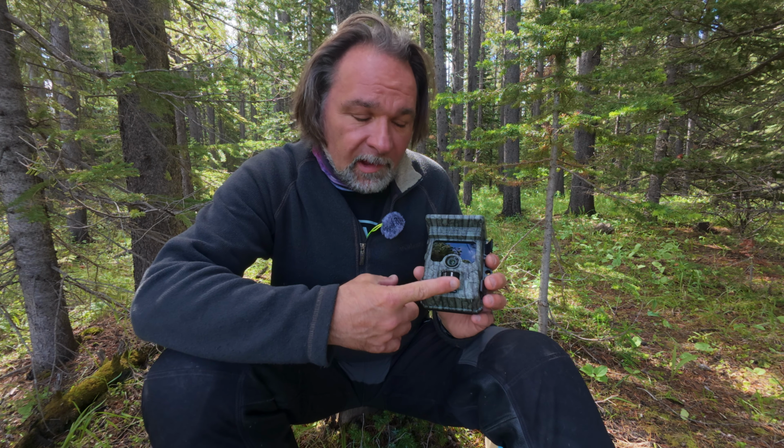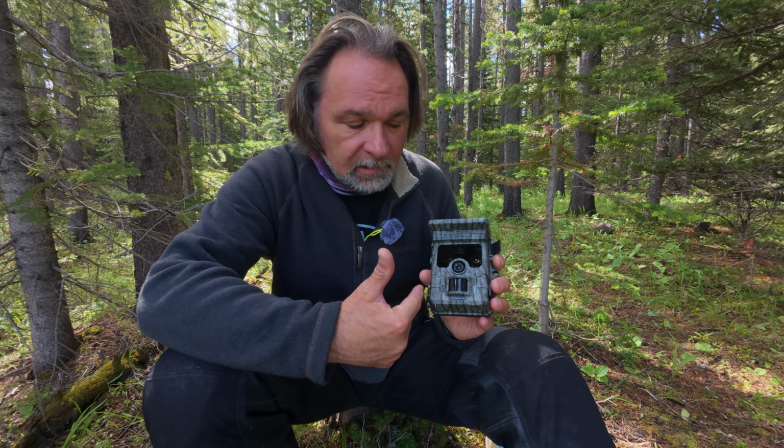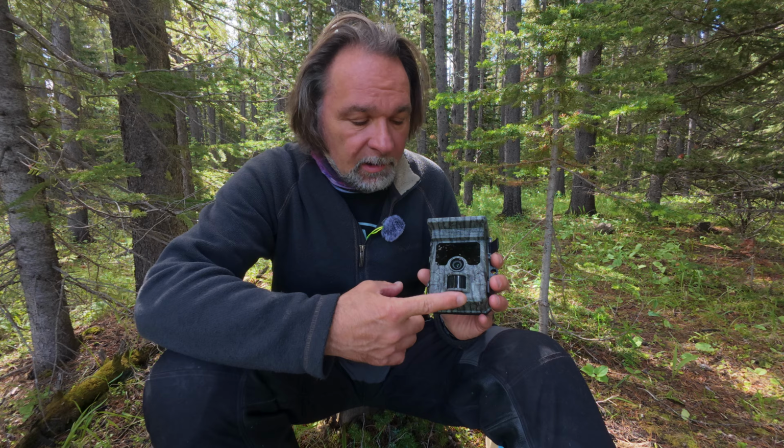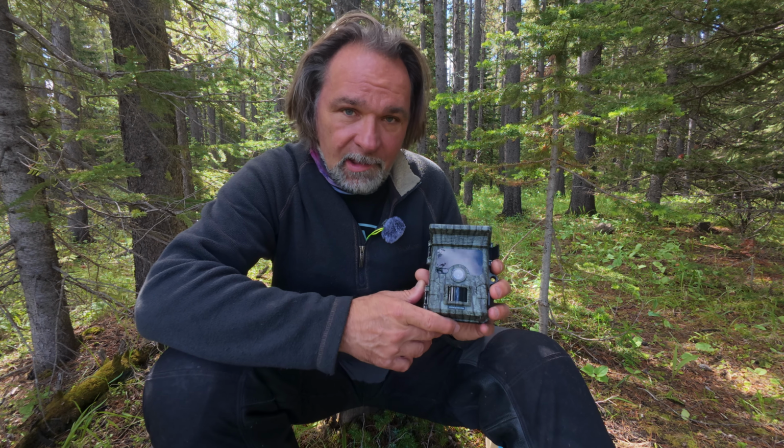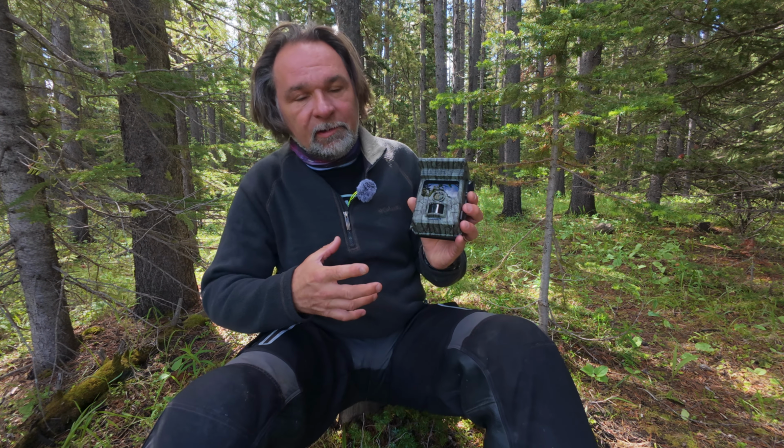You get pretty good quality. Even though the sensor looks different than on the TC08, it is also a 120 degree field of view PIR sensor, which is identical to the TC08 that I just showed you with 2 sensors on the side.